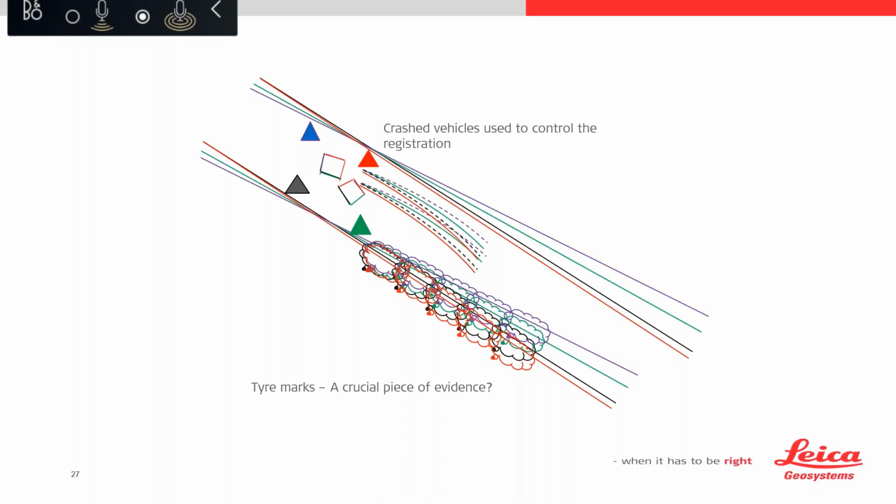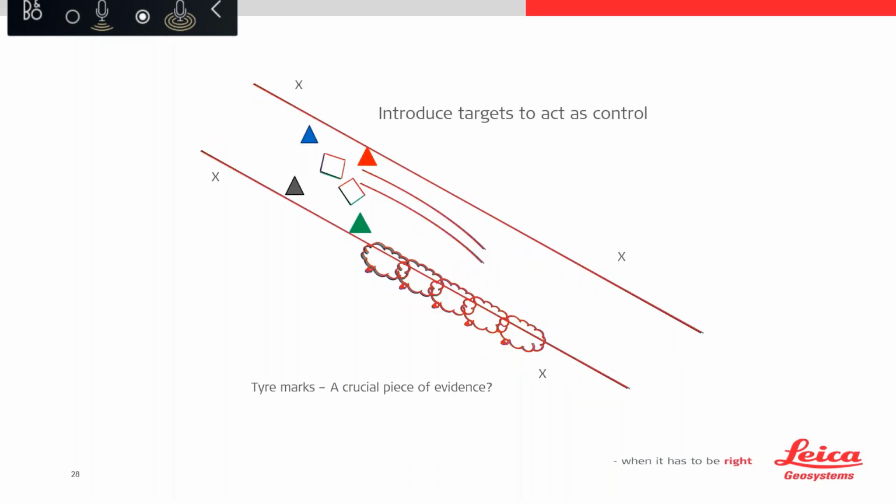If you move on to the next slide, please, Mike. And so what I would do is put targets around the scene in areas where I'm going to be able to pick them up from all the setups, and I would surround the scene. So the way that targets will work for us in this instance is they will create a vertex in space at multiple locations, and that will allow us then to do a transformation between one point cloud and the next point cloud from the multiple setups, and bring those scans together.